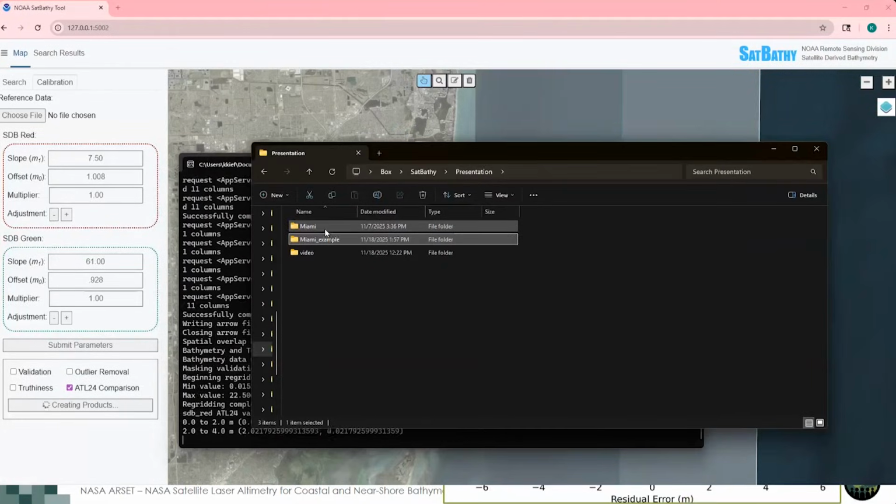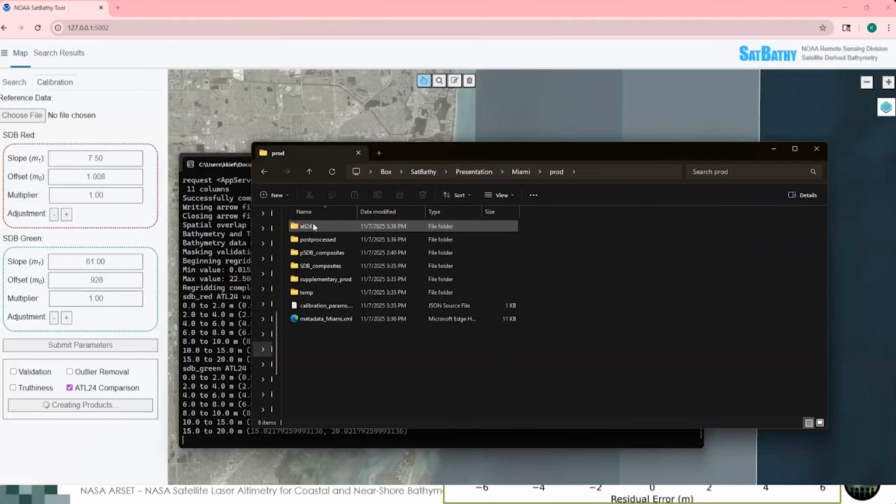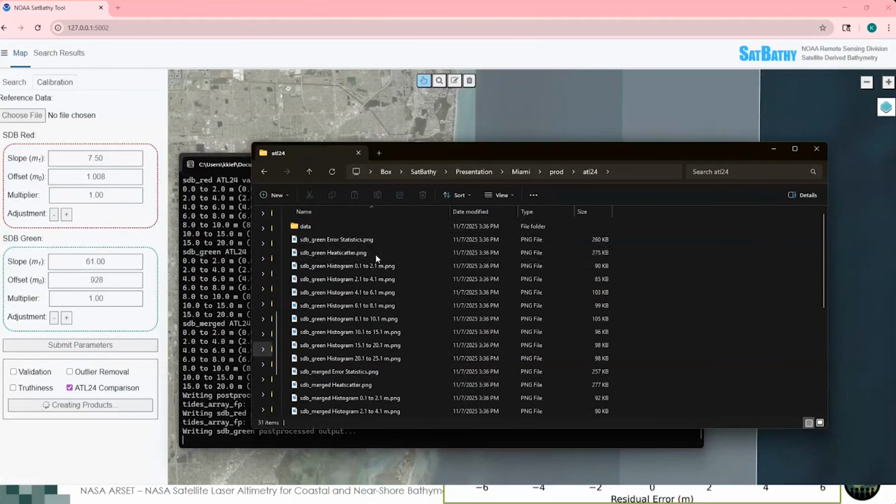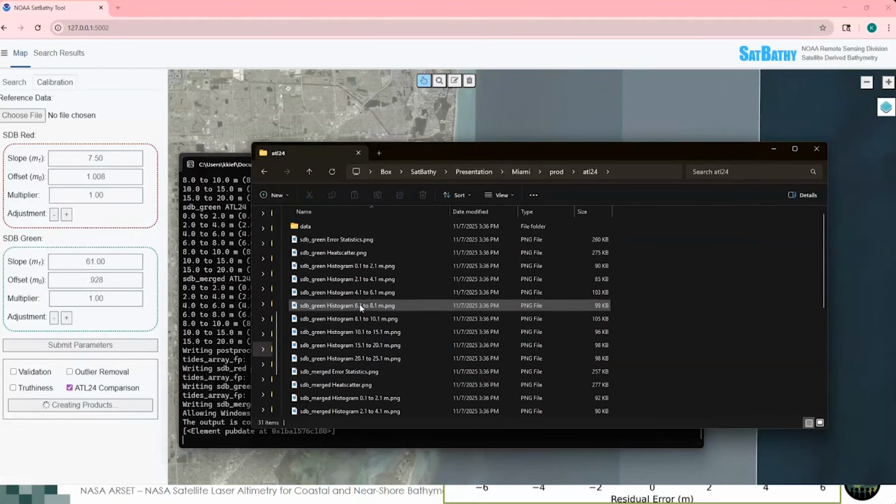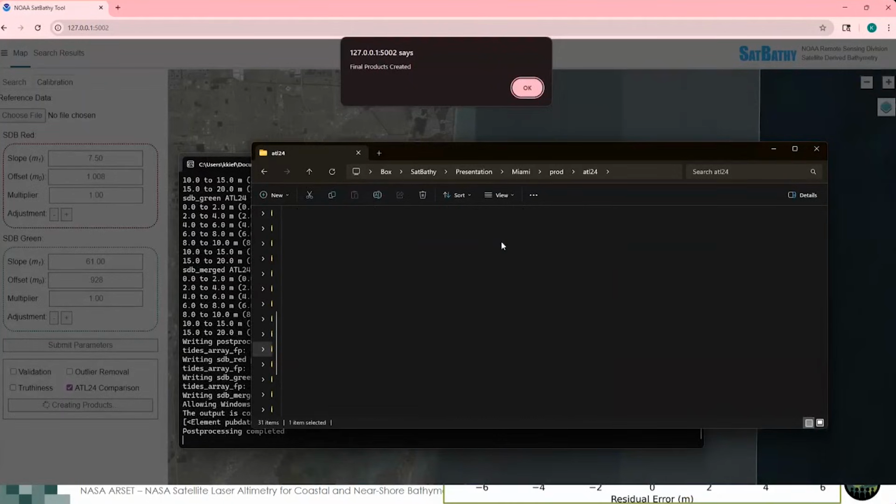So to get to your data, you're going to go into your output folder, into the prod folder, and into the ATL24 subfolder. In here, you're going to see the error statistics, heat scatter, and histogram results for your SDB green, SDB merged, and SDB red. You're also going to have a data subfolder, and in here will be both the ATL24 TIFF raster that we use in SatBathy, but also a CSV file that contains all the photon data retrieved for this request. That way, because it is slightly lossy to generate the raster, you can access all of the ATL24 data, including any of those photons that didn't make it into the final raster.